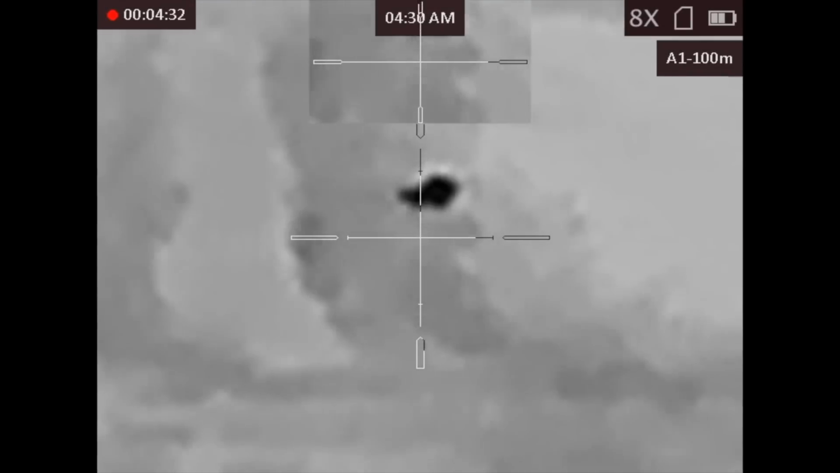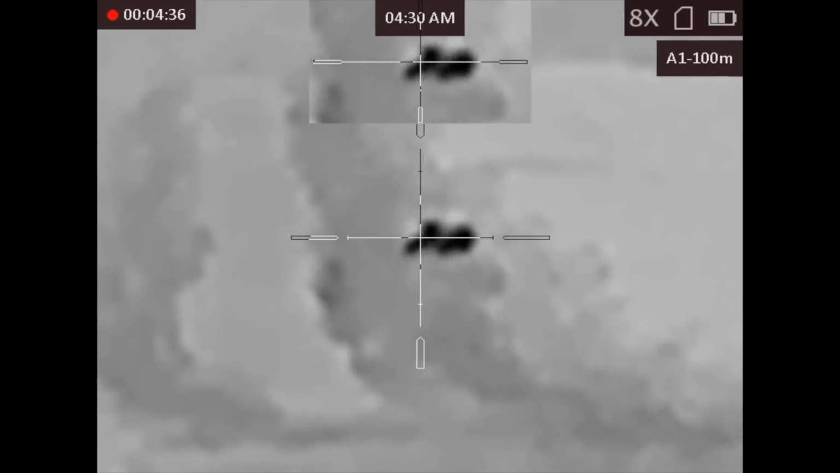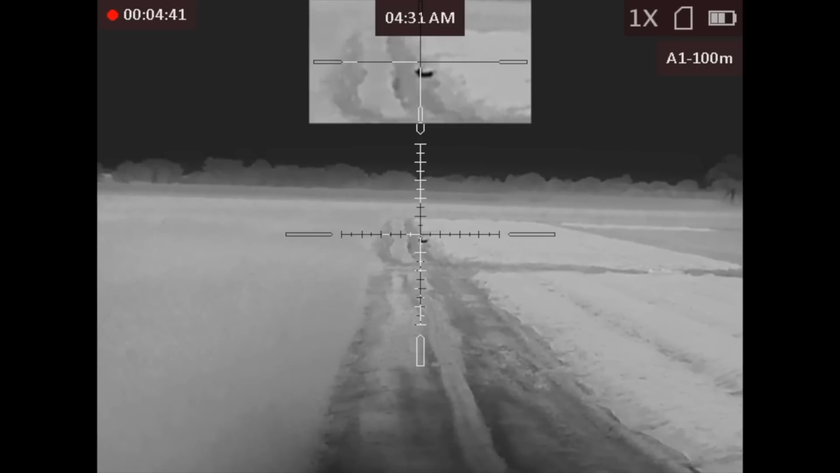It did try and stand up and moved into the centre of the wheeling, and I gave it a second round and finished it off. I knew it was a long way because I seldom have to take shots on 8 times mag.